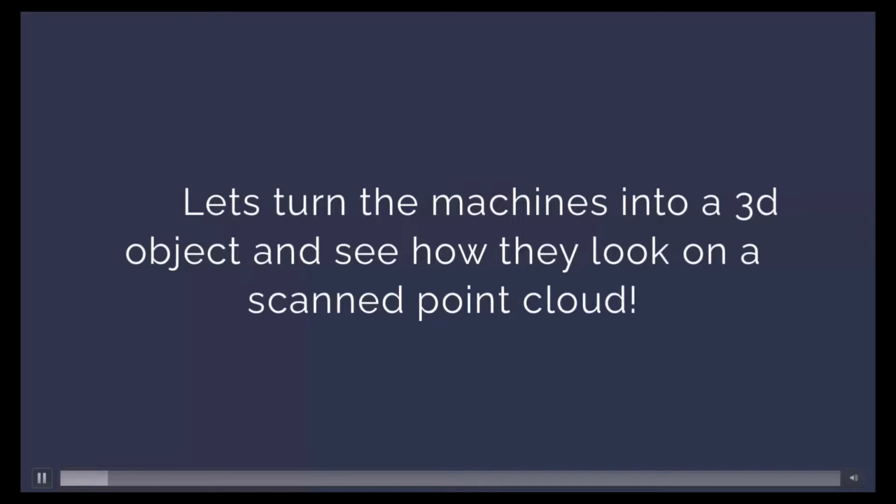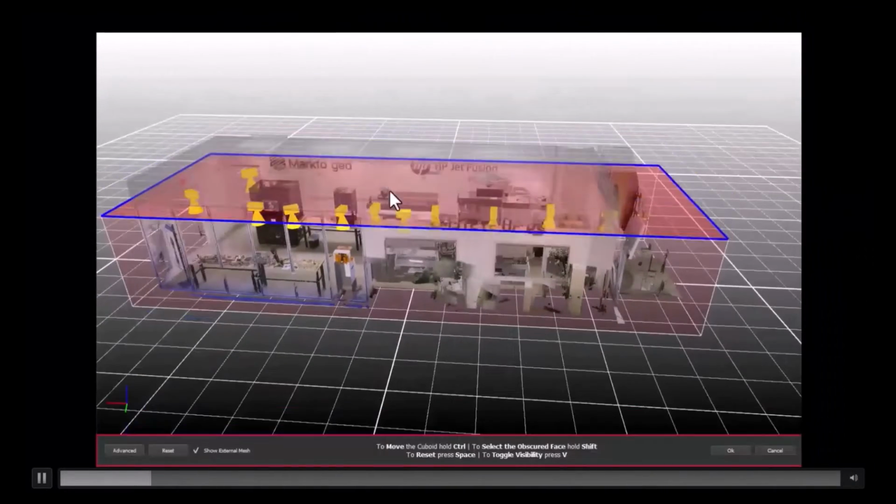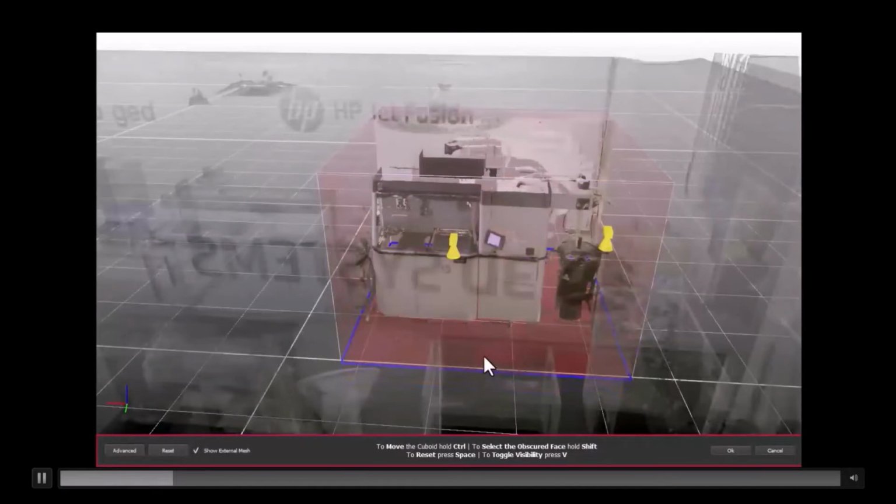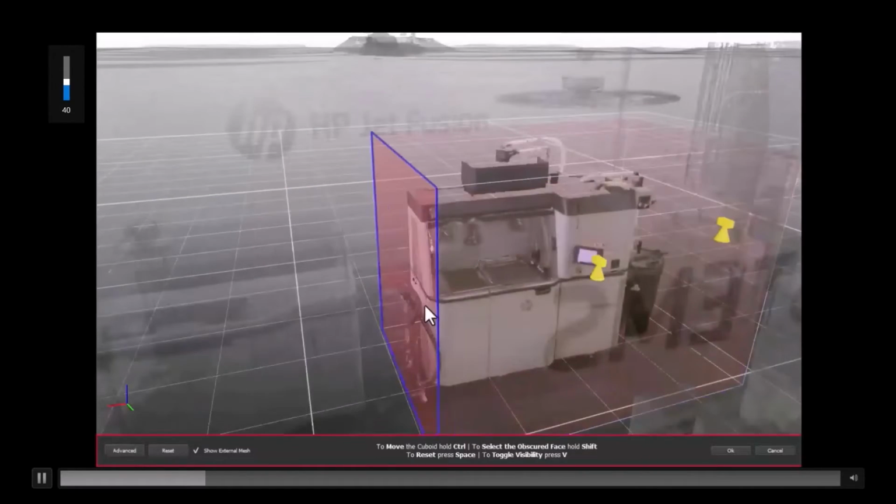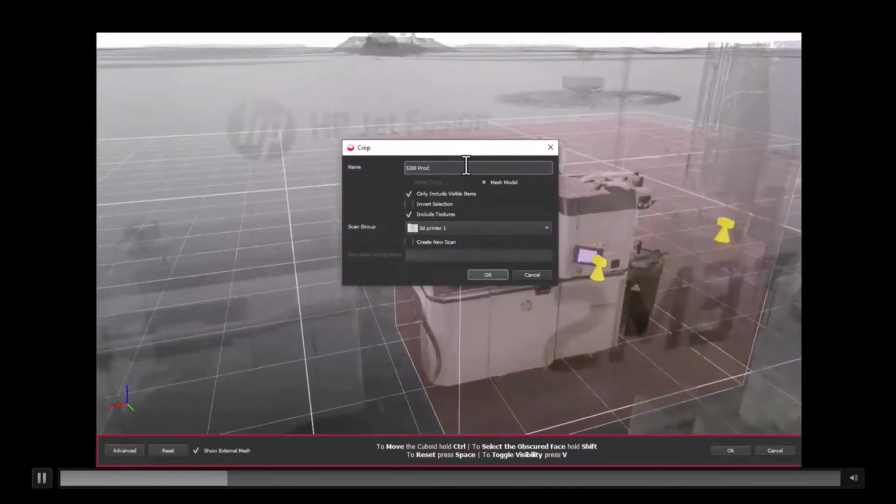I did this for each machine. We then scanned the new location that they were going into.